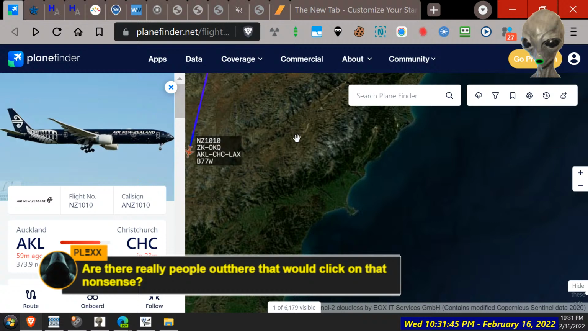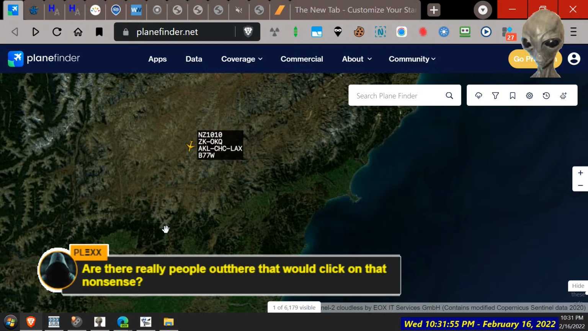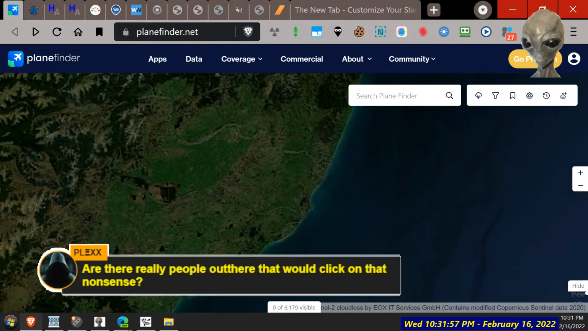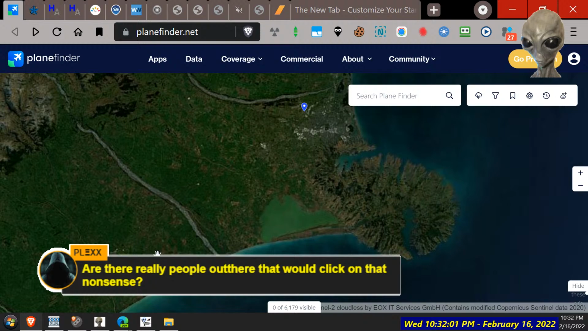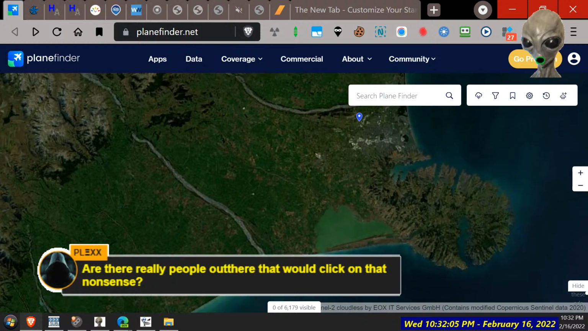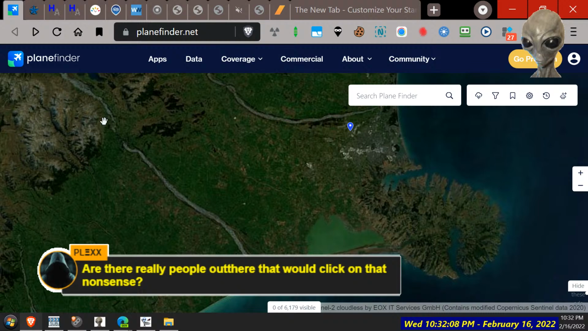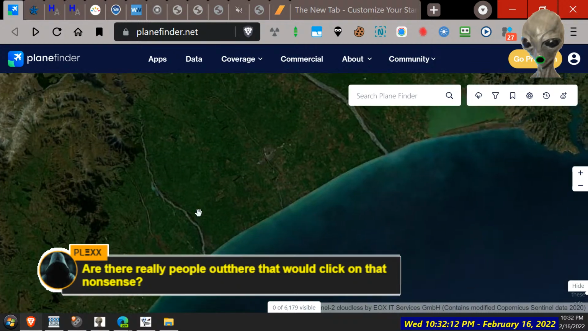Yeah, we've got a black plane coming. So we're going to see that one in the sky, on a dark sky. Yeah, it's going to take a while to get down to here though. So that's Waimakariri. What's the next one? What was the next one called?